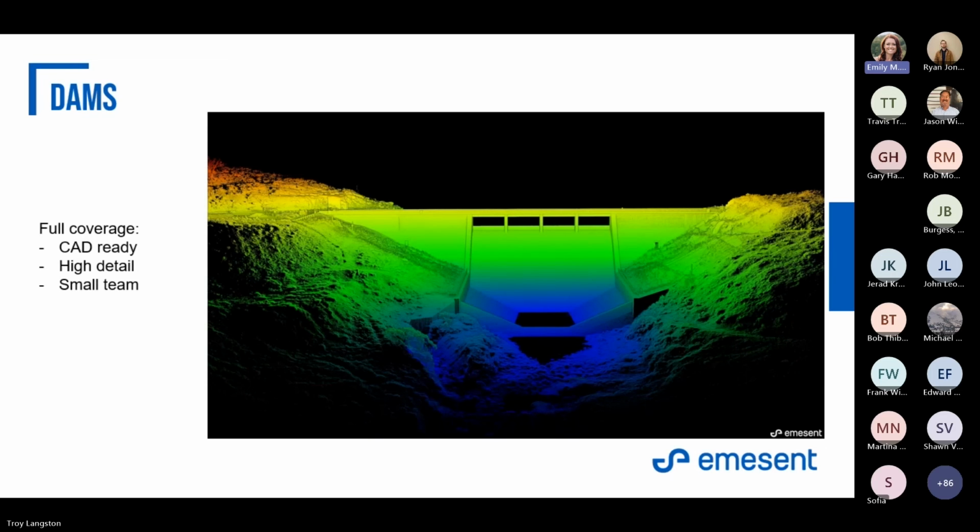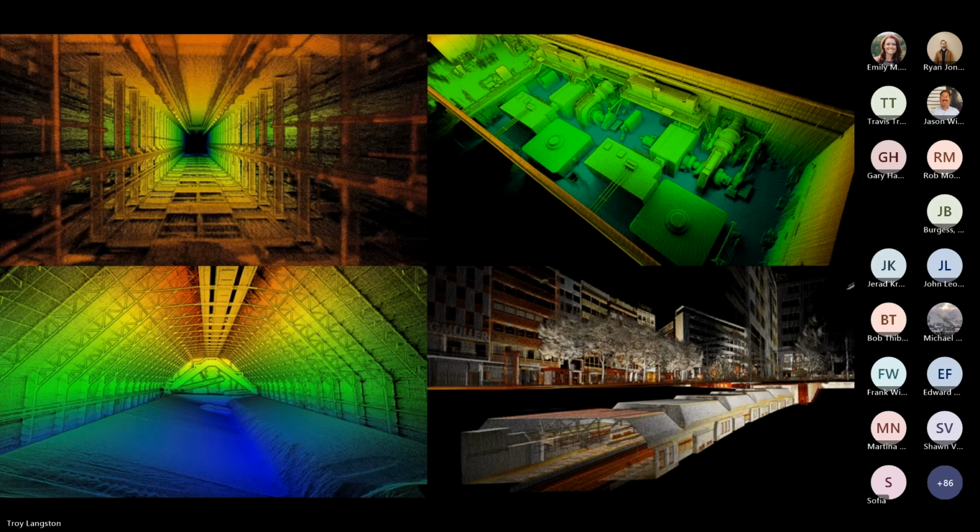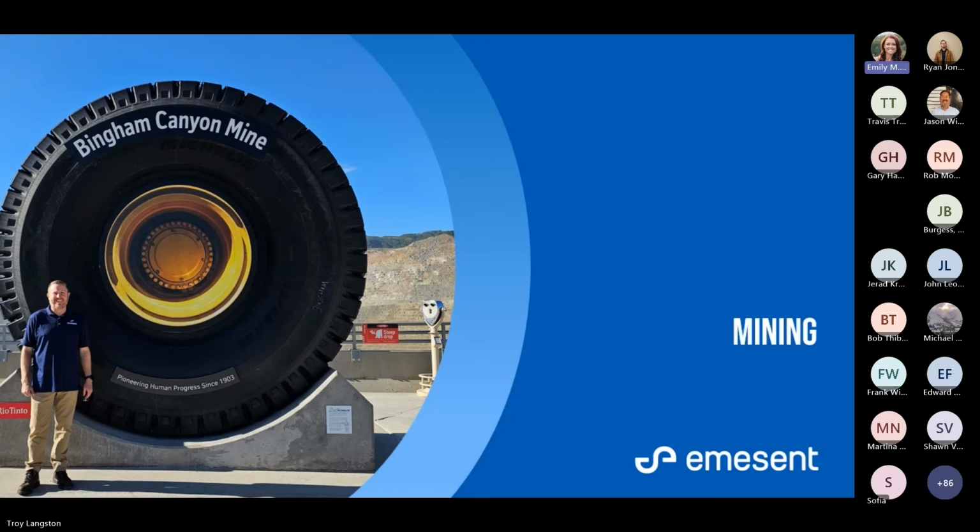We all know what dams are, kind of understand what we did here. But just a quick flight, maybe 10 minutes from one side to the other, over the top and back, and we were able to capture all of this. Just some of the other cool work that we've done. That's me at Bingham.